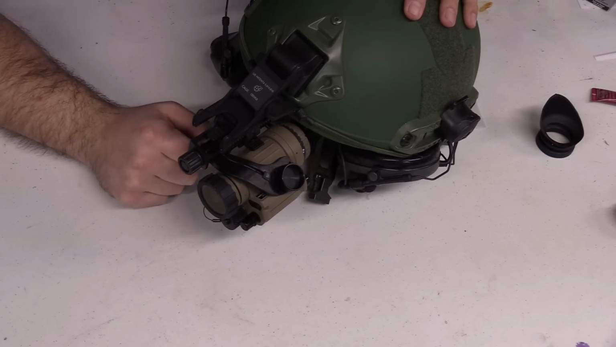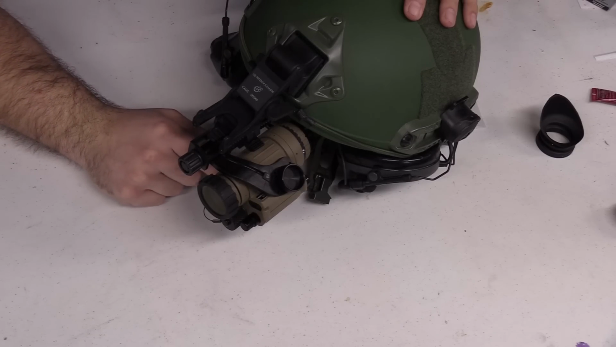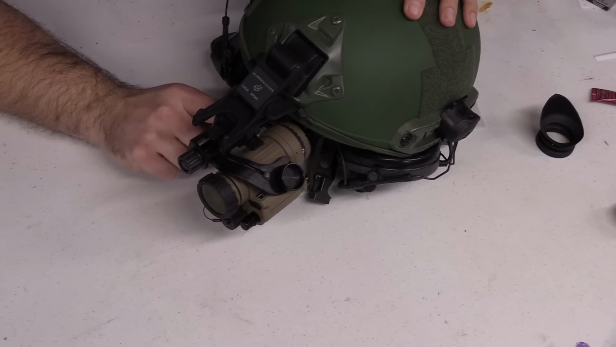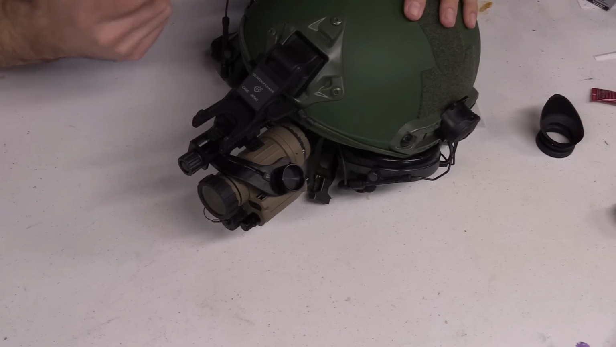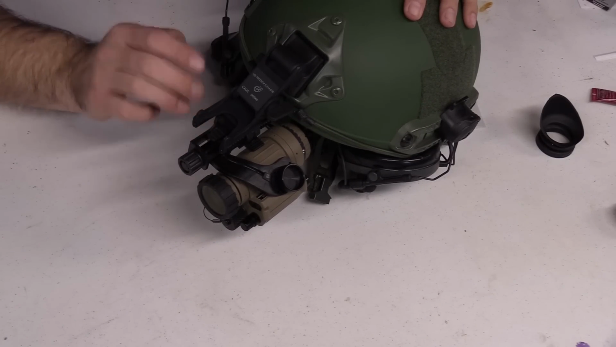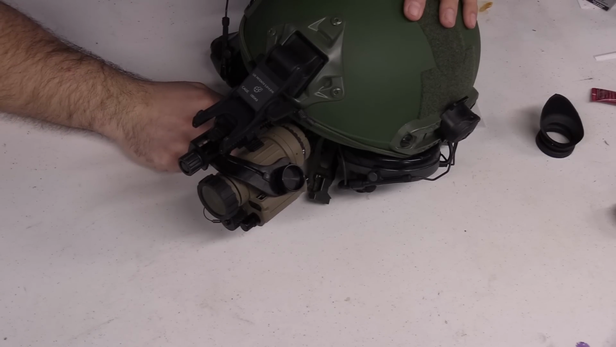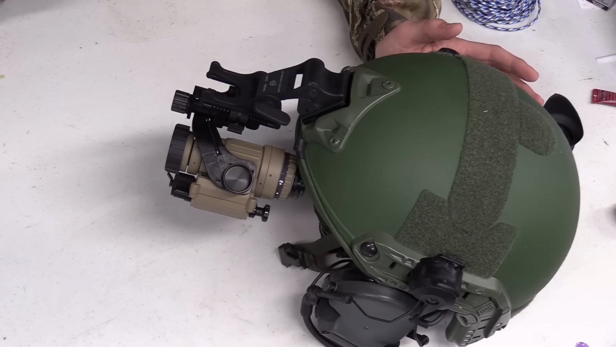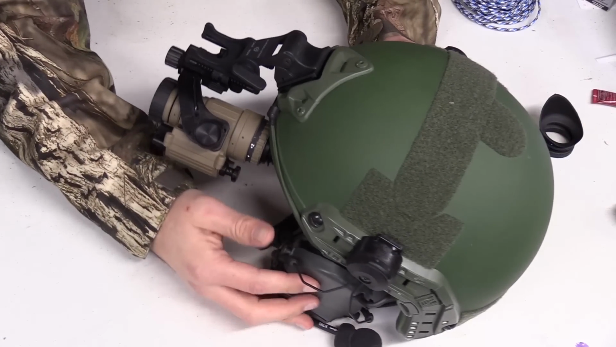So that's coming, and then hopefully here pretty soon I'll have a way to give you guys a look through this device when I'm out doing stuff with it, so you can get real PVS-14 footage once that particular device shows up.